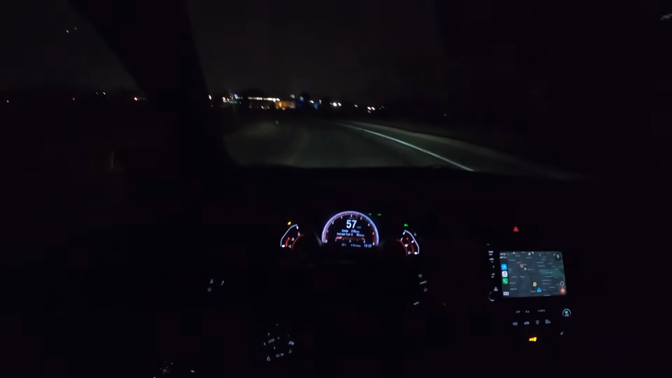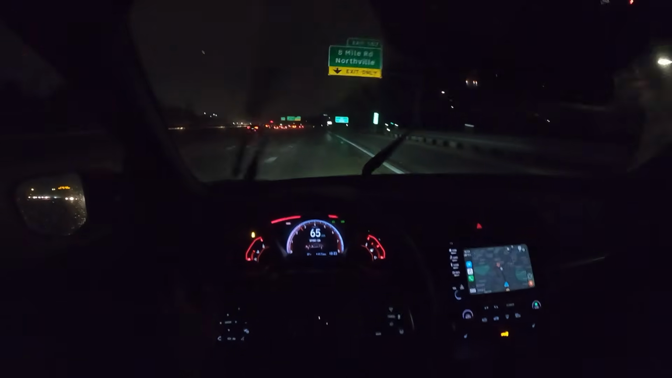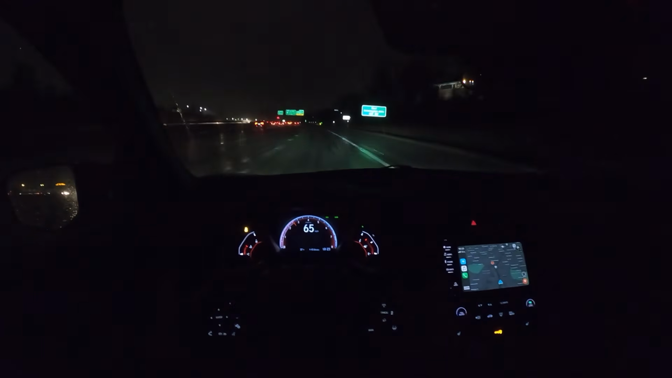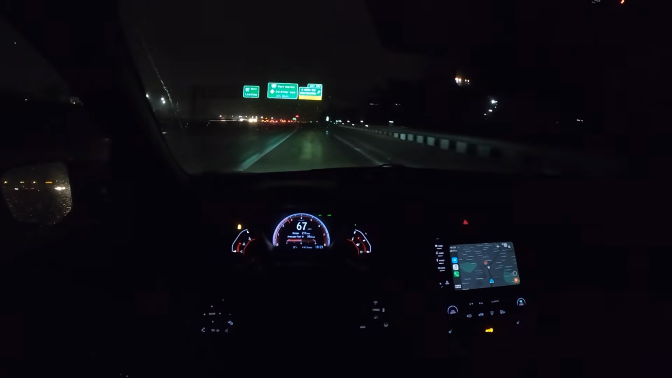Let's take some corners here. It is impressive. Even in the wet, we've got great traction. The first time I drove an Si, it was at Road America, and it was about 38 degrees Fahrenheit, pouring rain, and I had literally no traction whatsoever.